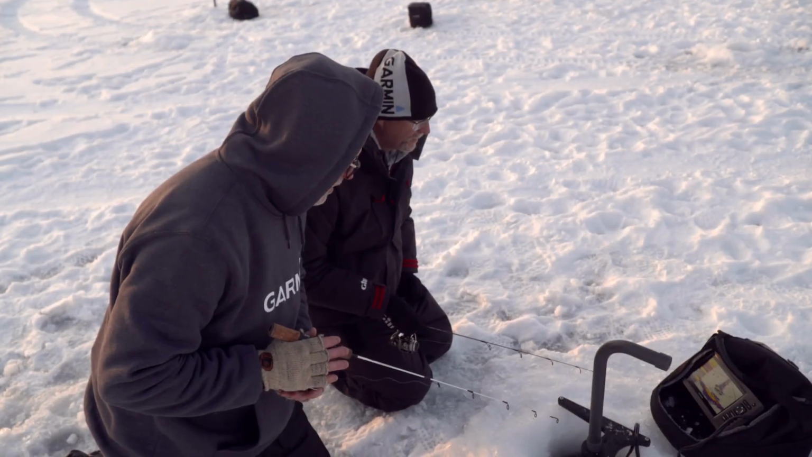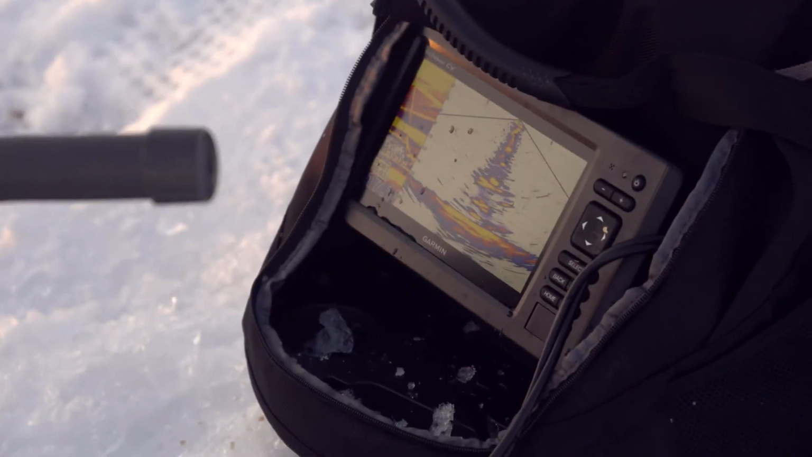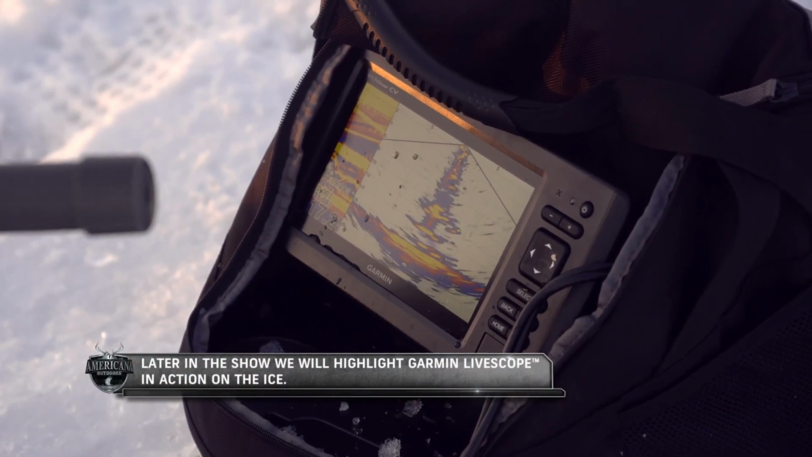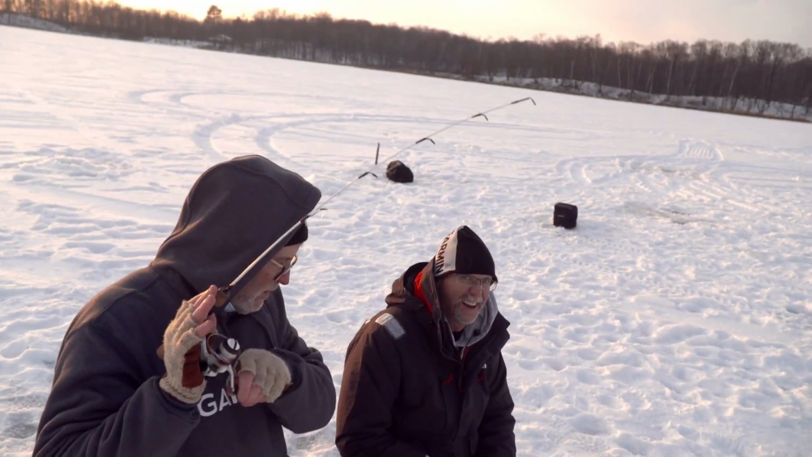I'm gonna go down below you. I'm in the middle of that big group of like 3 or 4. Oh, there comes another one came up. Eat it. 2 of them came up. They're acting like sunfish. Are they? Yeah. See that? There. Now you'll know.